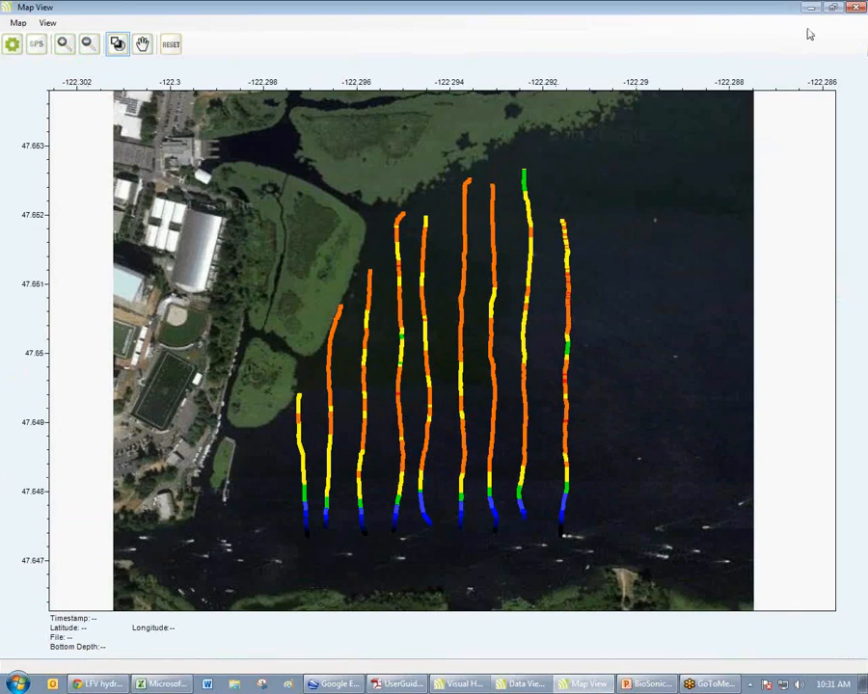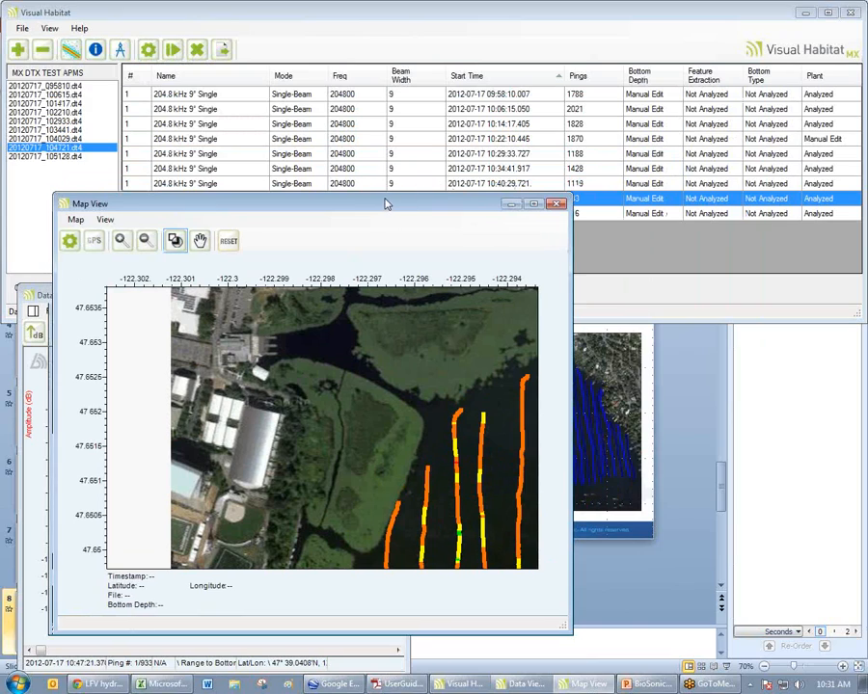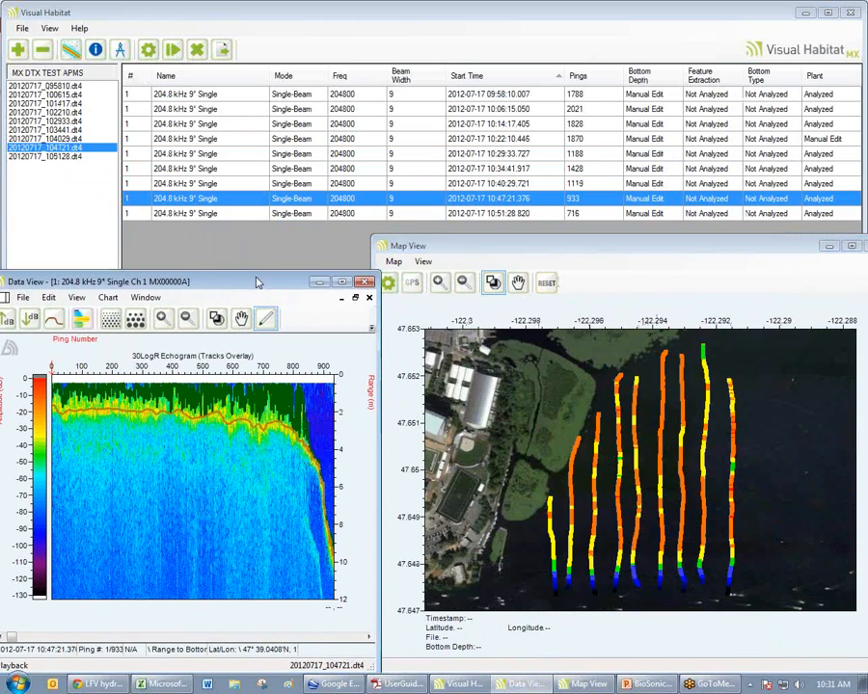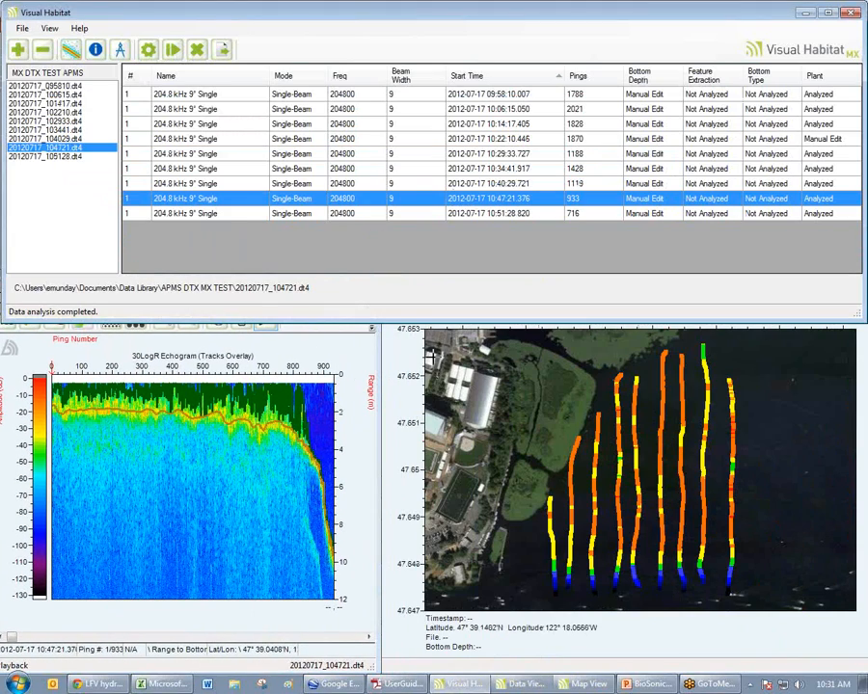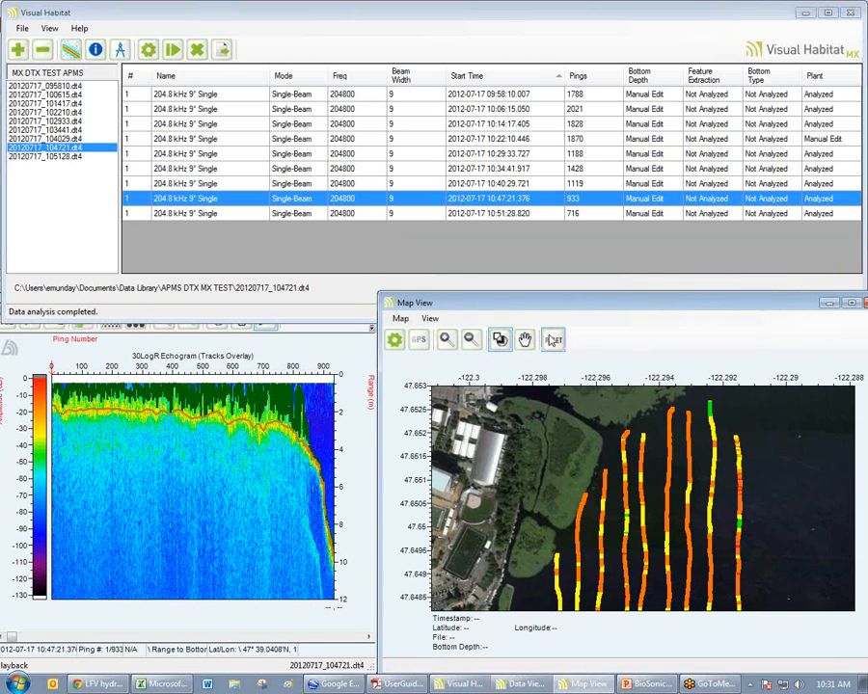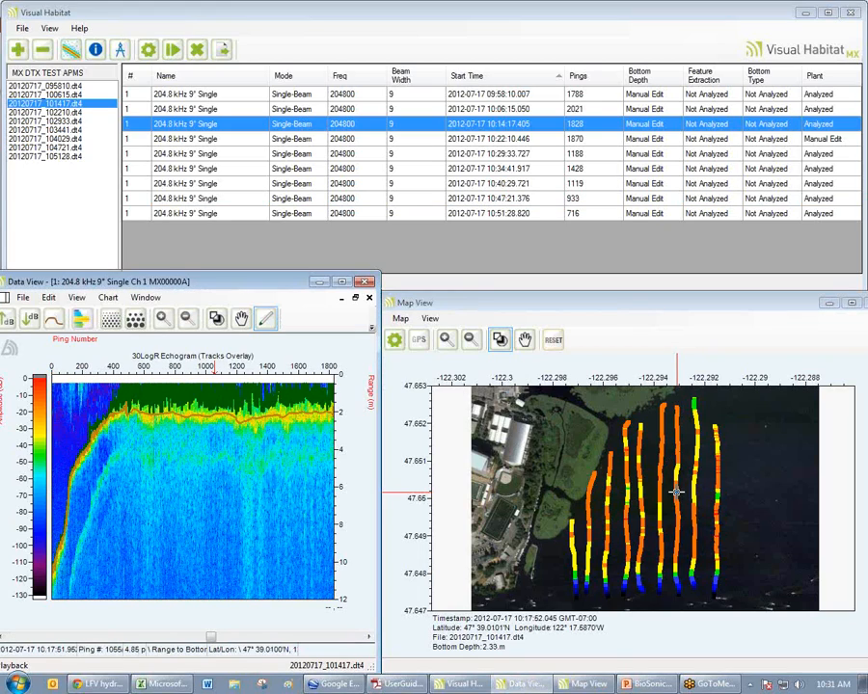Now, resize. What is very, very handy with visual habitat is that our echogram view and our map view are synchronized or linked. So I can click on any transect in my map view and pull up the corresponding echogram.